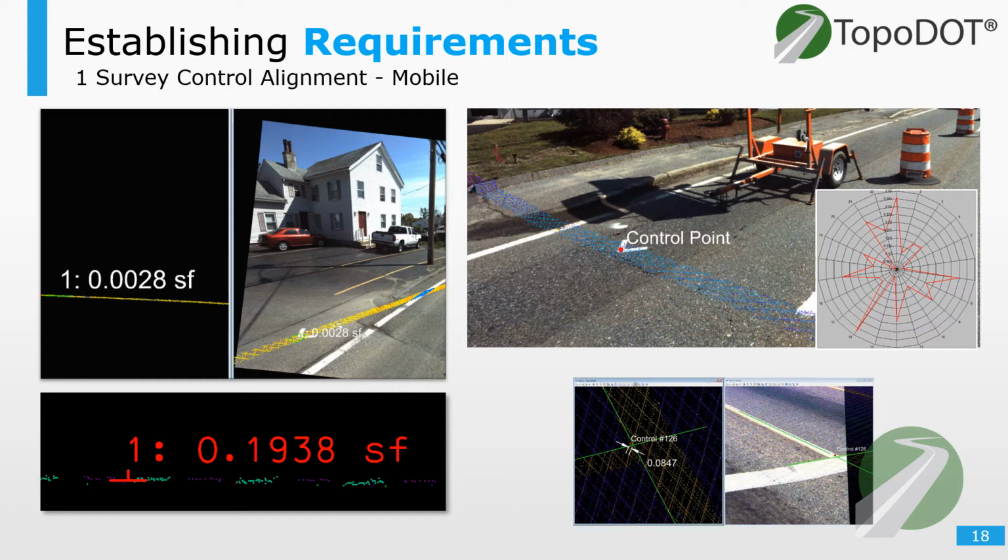Our first characteristic is survey control alignment, or how well does the data line up to control. This is done by comparing control points against this local point cloud sample. What's measured is the deviation in the vertical and or horizontal. So control can be found on horizontal and vertical surfaces. They can be in the form of targets or visible features, such as the intersection of paint markings.